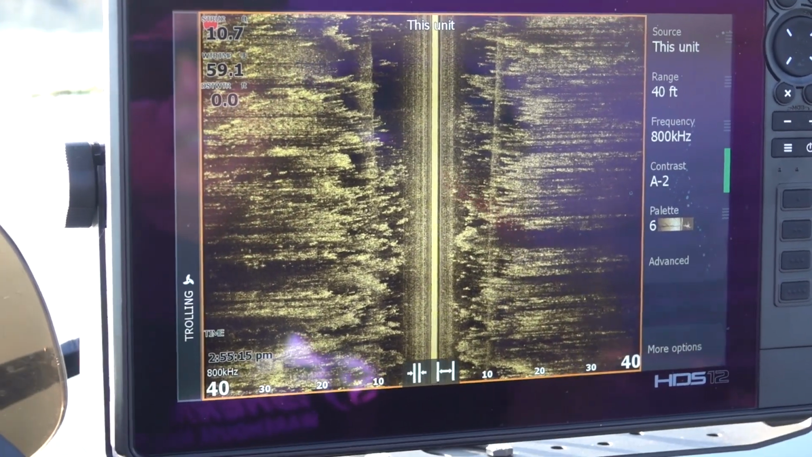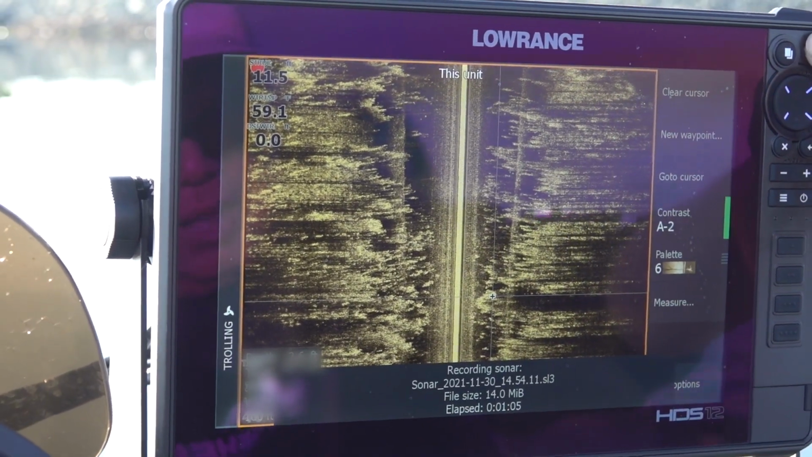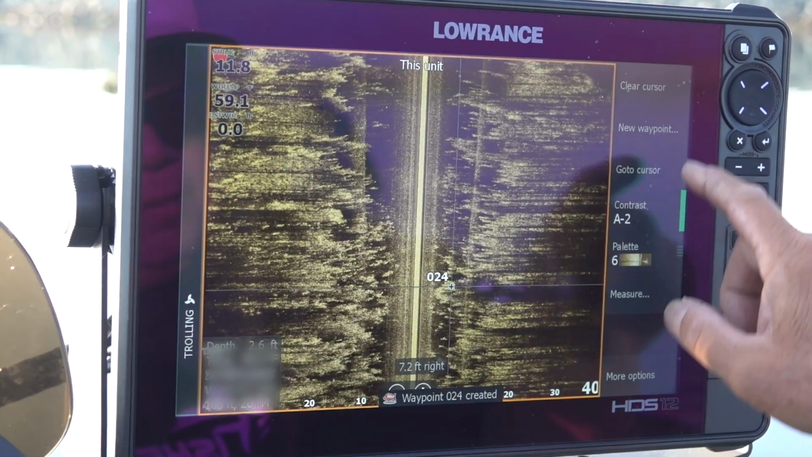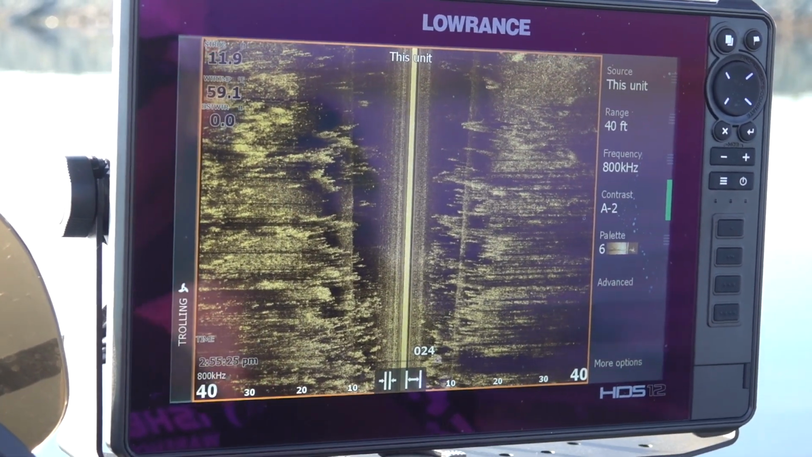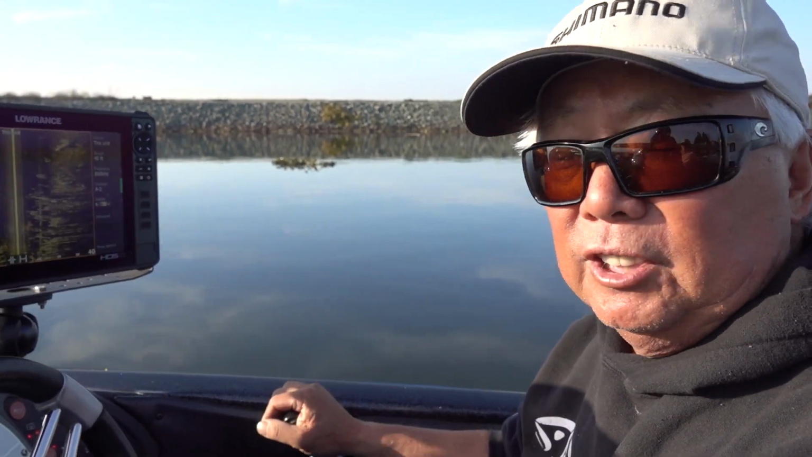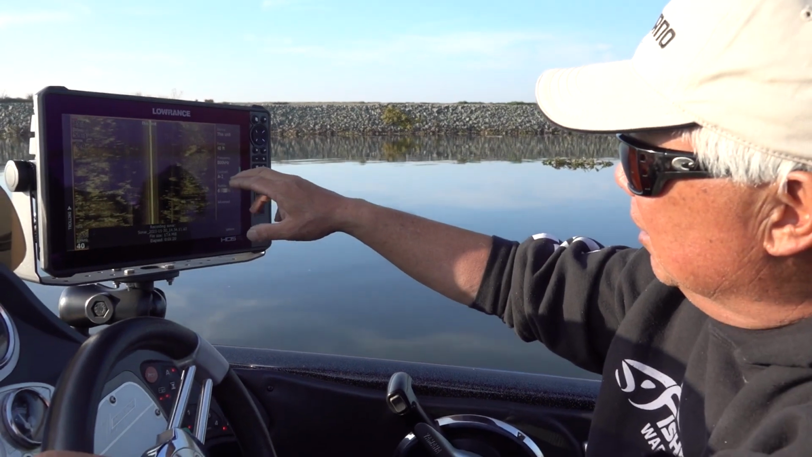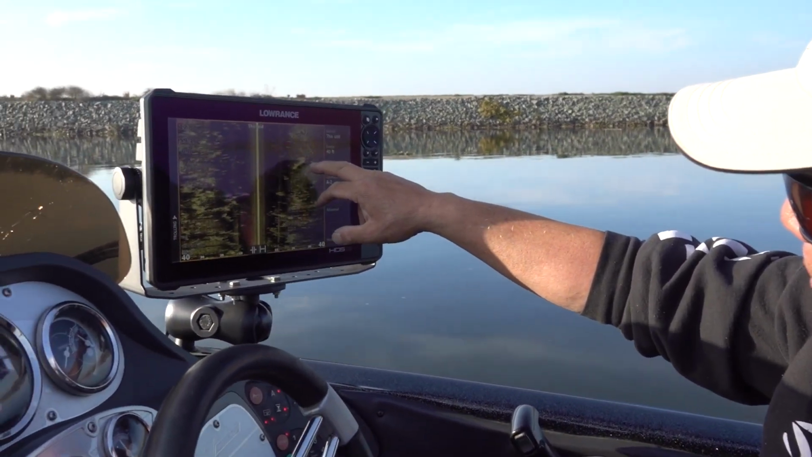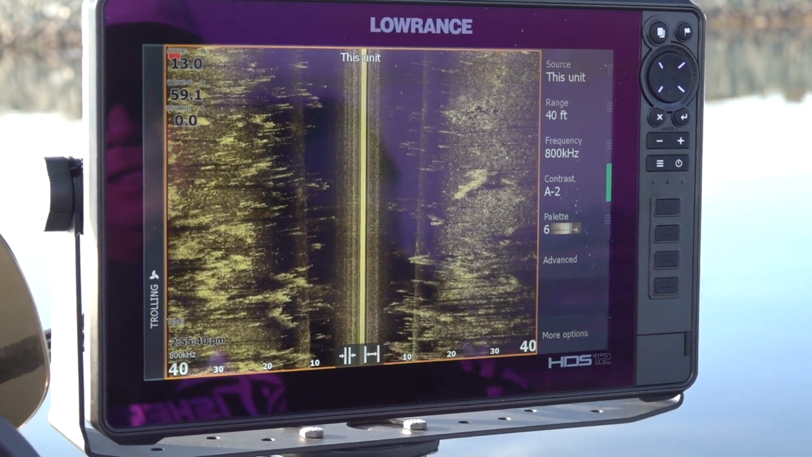And what I'll do is I'll graph it like this. I can mark a spot, like touch it there. I mark it as a waypoint, number 24. And then I just put the GPS on after, come back, put my active live target down, and I actually see the fish and catch them. So sometimes I'll be going in here and I'll be looking for structure like this. This might be a laid down log, so it'd be an ideal spot if there's a lot of grass.